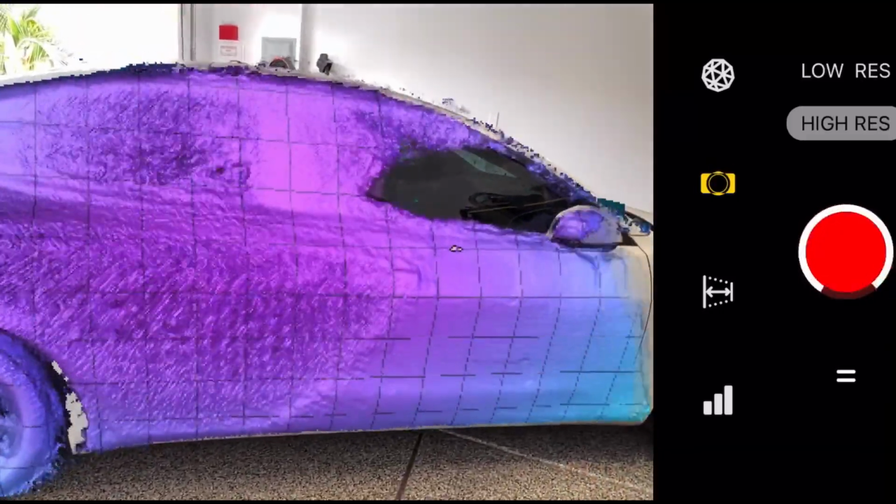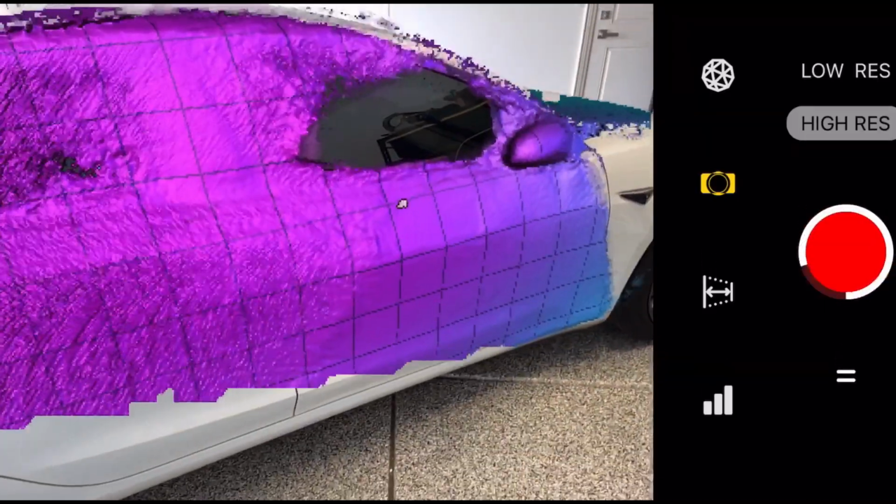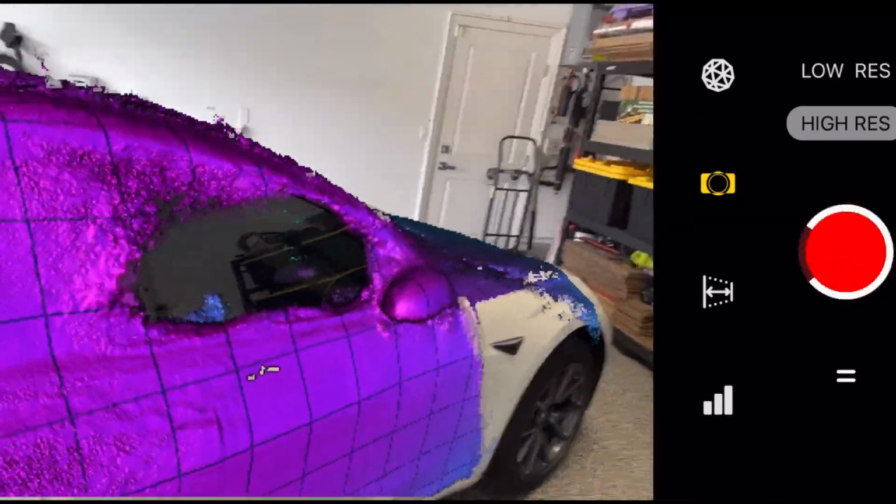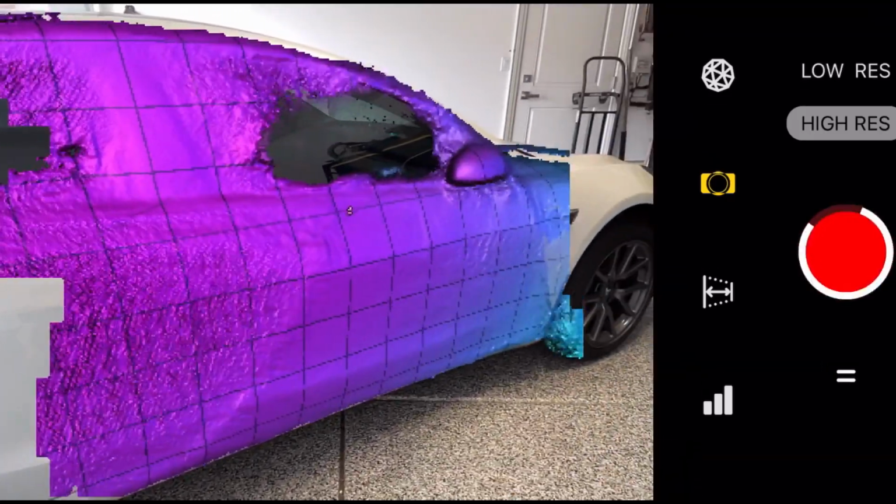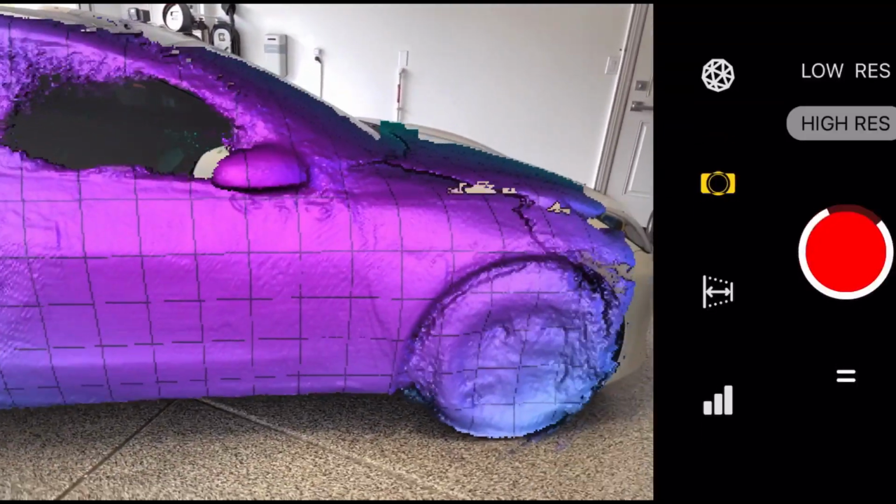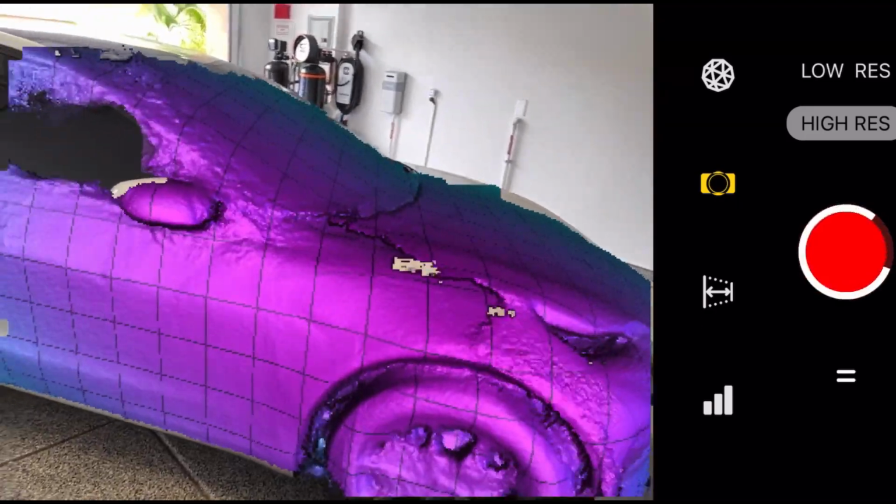The wheels, it looks like it picks up the detail of the aero wheels without the cover a lot better on that rear right. And then this front window on the passenger side is having difficulty getting that measurement, probably because of the transparency there, the light on the other side.